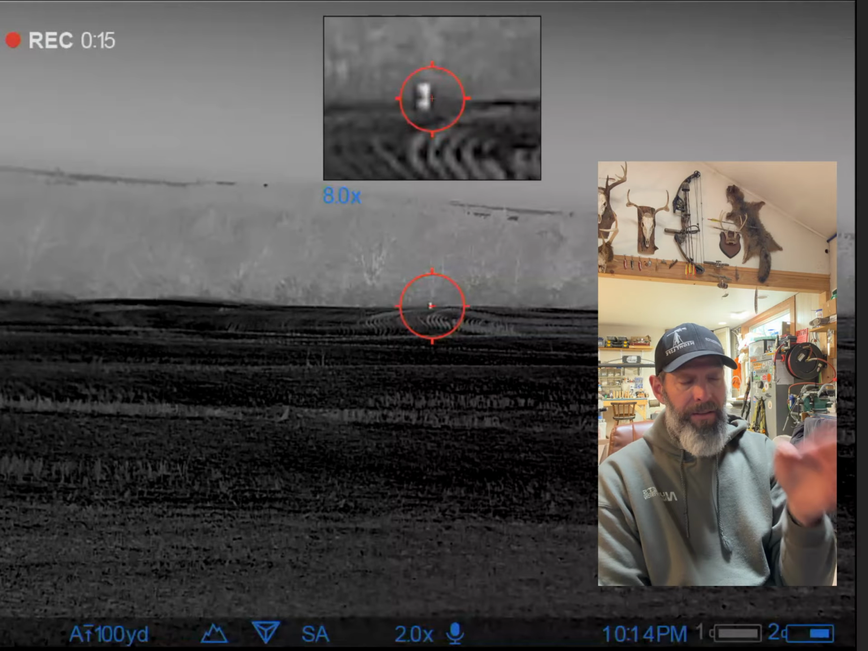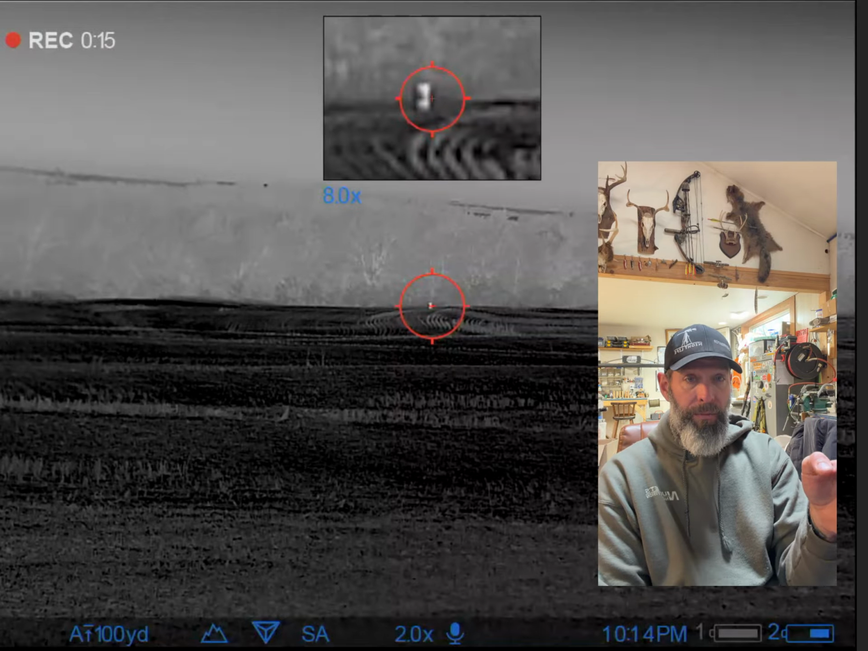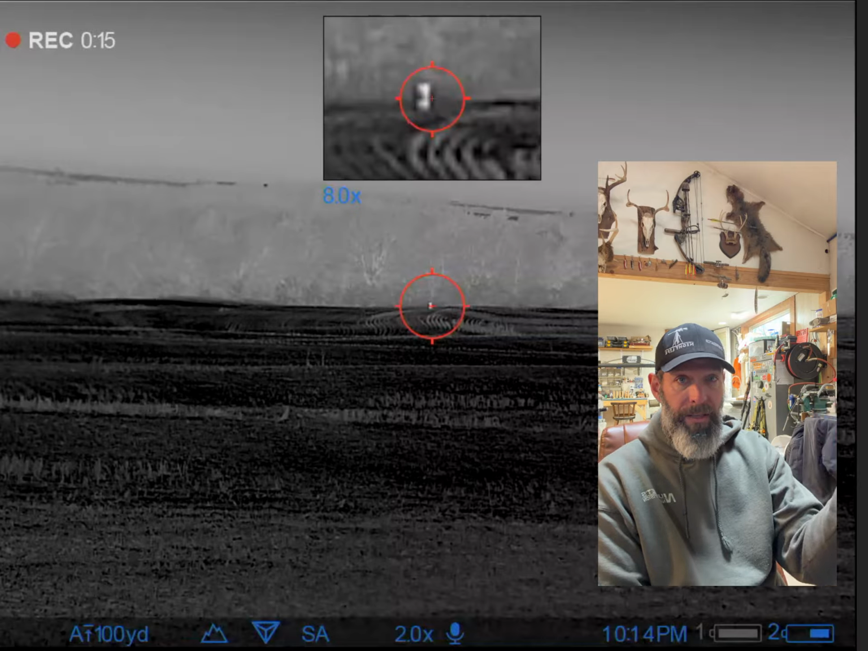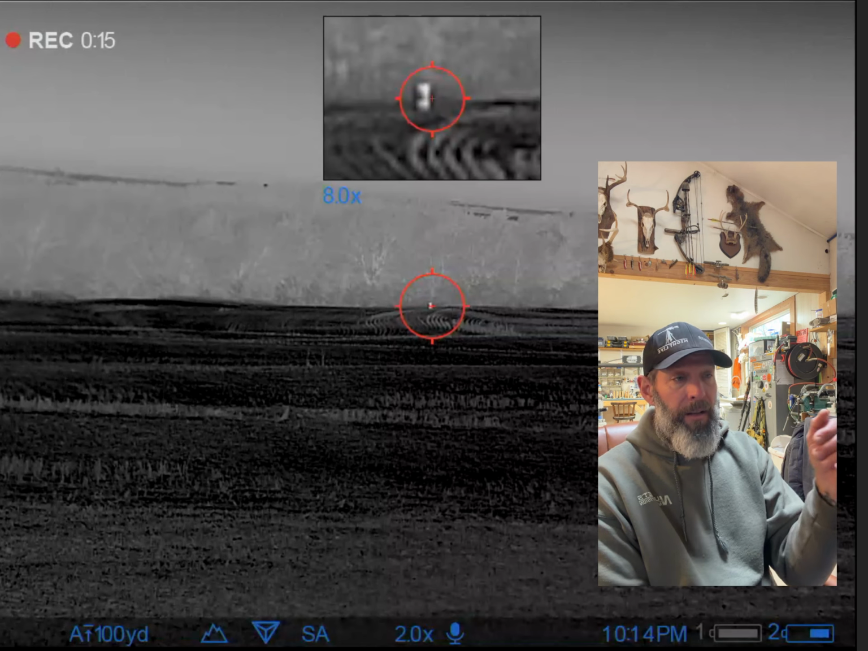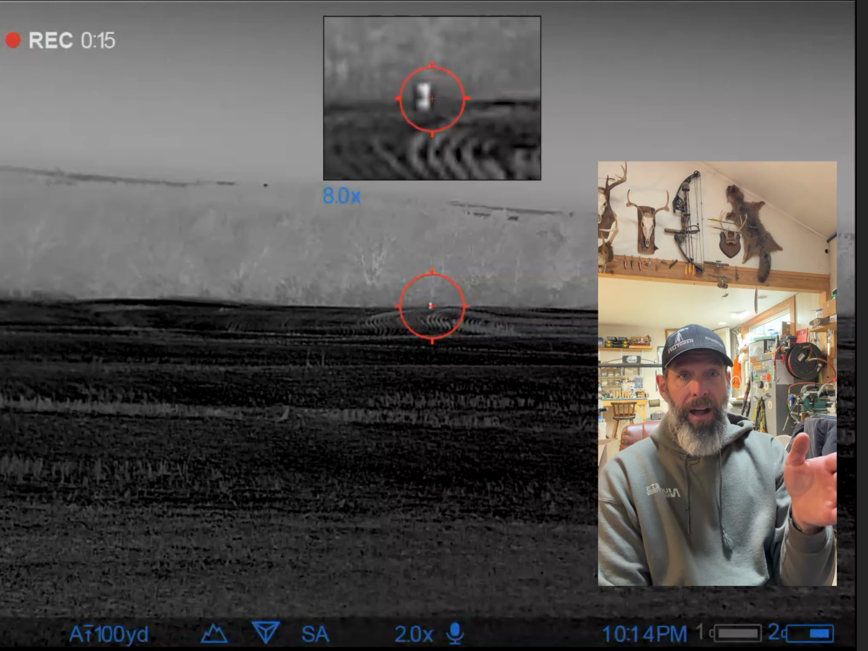So on this stand, we're facing straight north. We scanned our surroundings before we even made a sound. And to the northeast corner of this field, there's deer. Love seeing that. So I rip a howl.